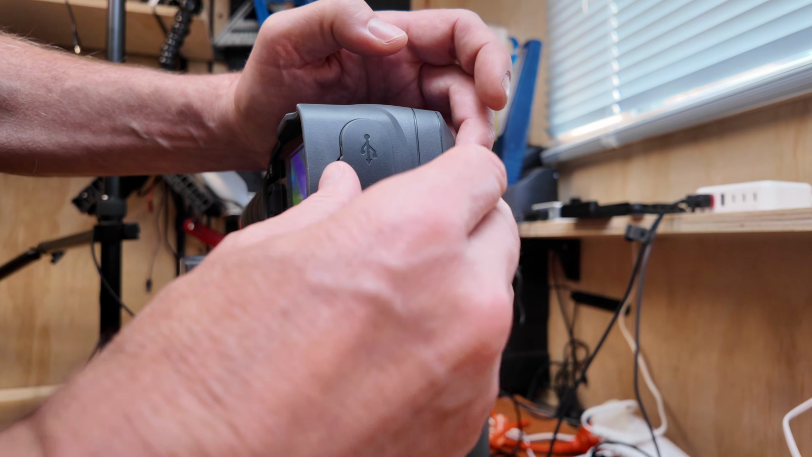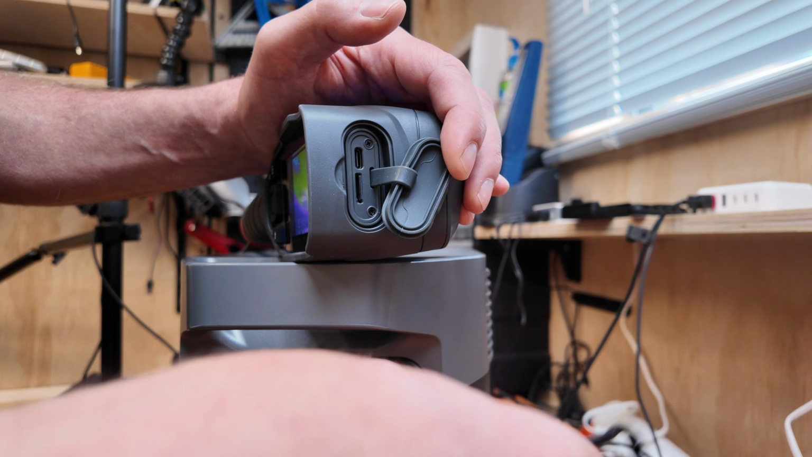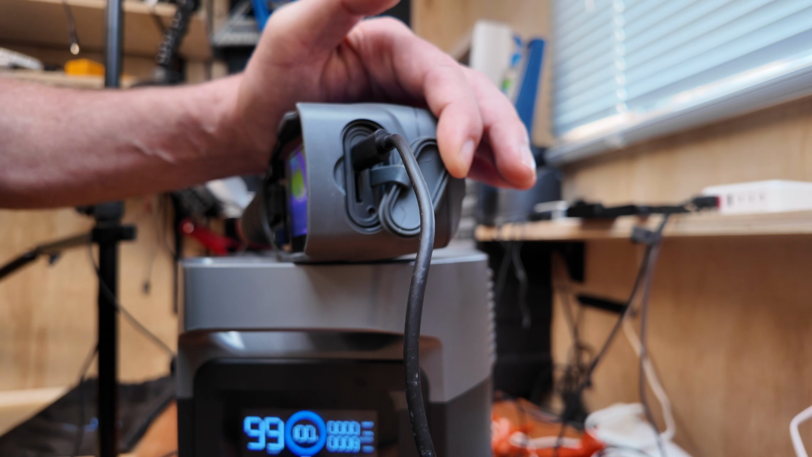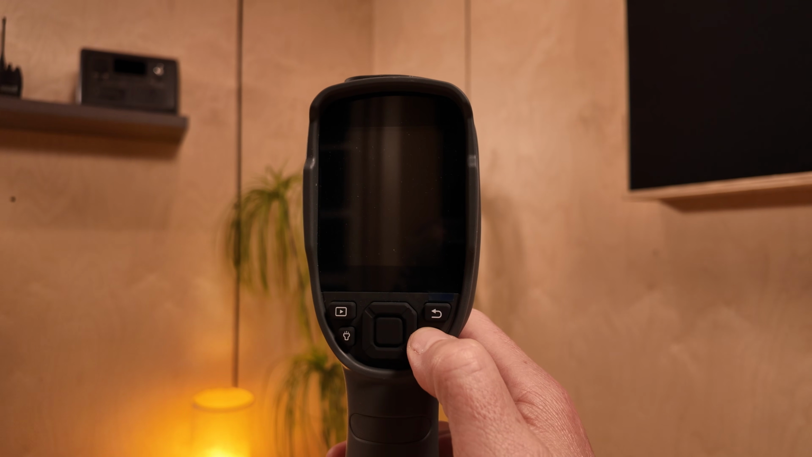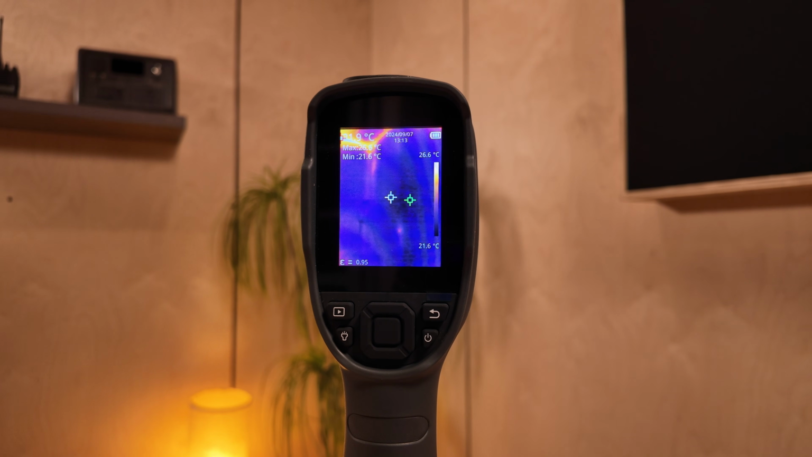After you purchase the unit, I would first make sure that the SD card is inserted. In my case, it's already in here. And then I would also charge the unit before first use, and you just use a USB-C cable, plug it in here, and that will charge the unit. The unit is very easy to operate and you pretty much can switch it on and start using it. So I push the on button. It takes a little while for the unit to start up. And voila, the unit is pretty much ready to go.